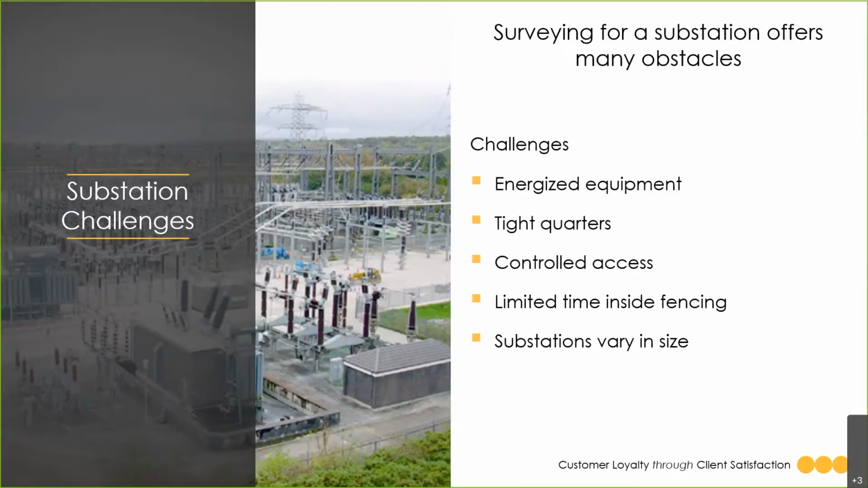Lastly, substations vary in size. Some are as simple as a 30-foot by 30-foot square, while others, like the image to the left, cover large acreages and large tracts of land.